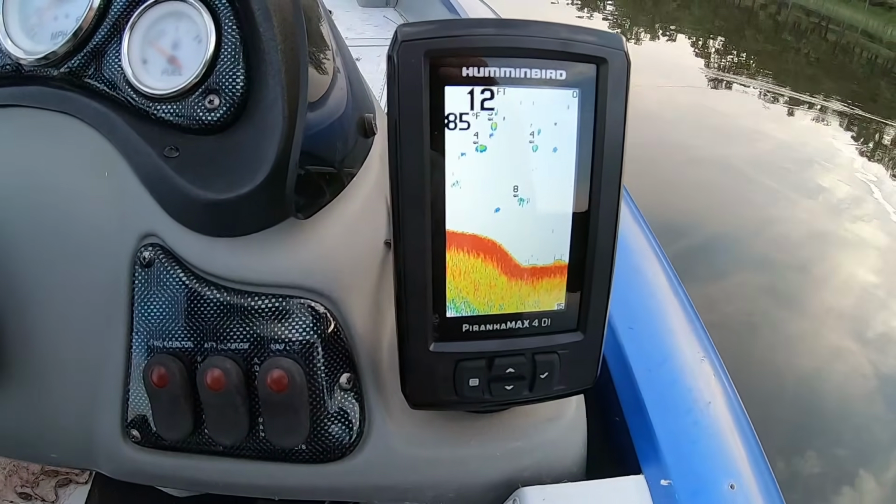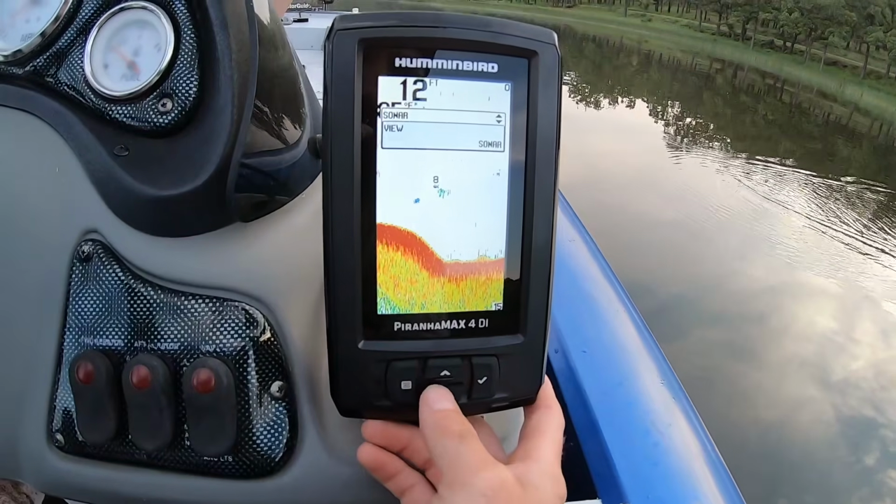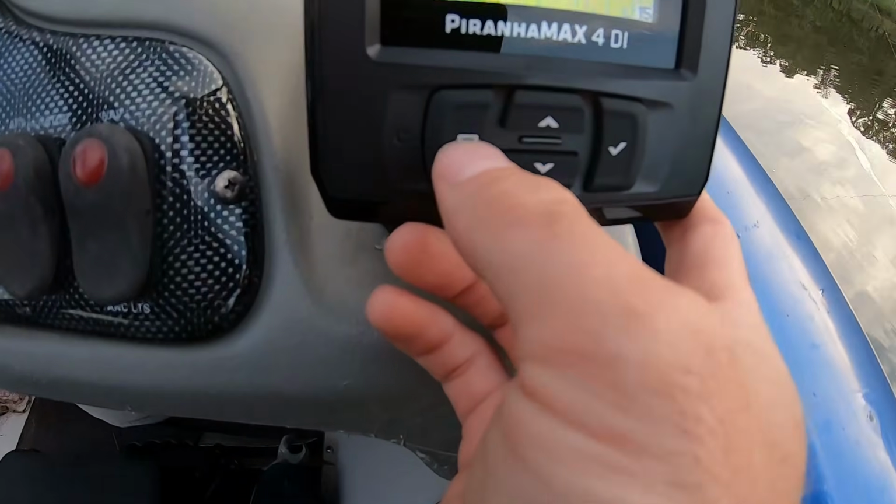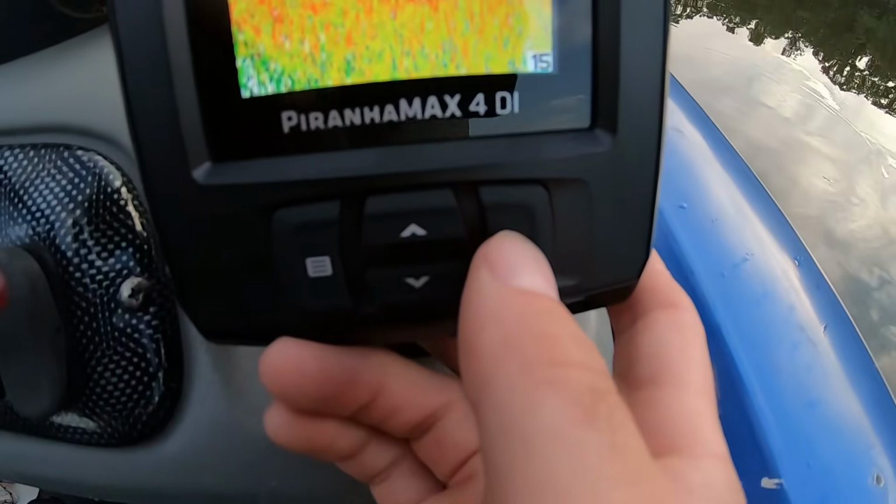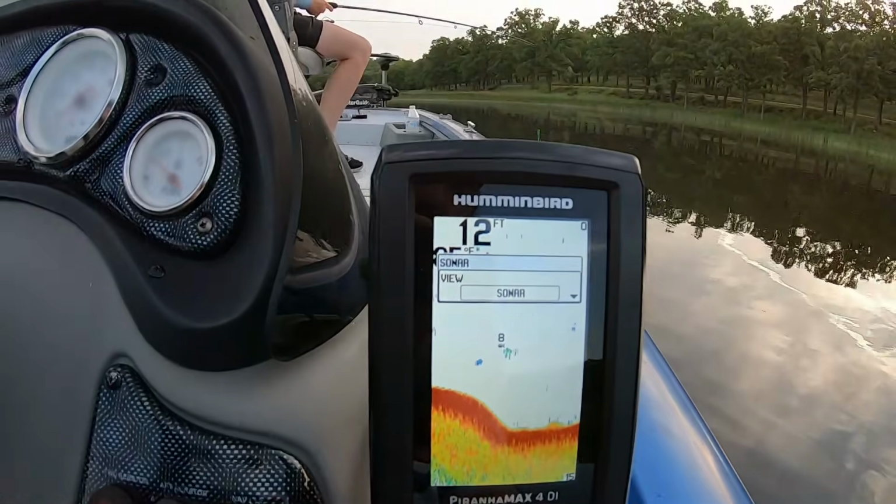So my experience with it was I was very pleased with it. The menu is a little odd to work around, but it took me about 2 or 3 minutes and I was able to figure out what was where and where I needed to go to switch from down imaging to regular sonar and a lot of the other stuff, the sensitivity and all that.